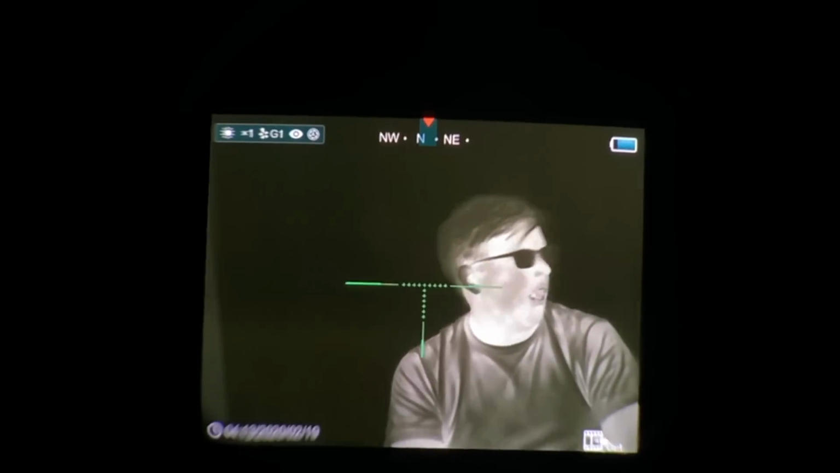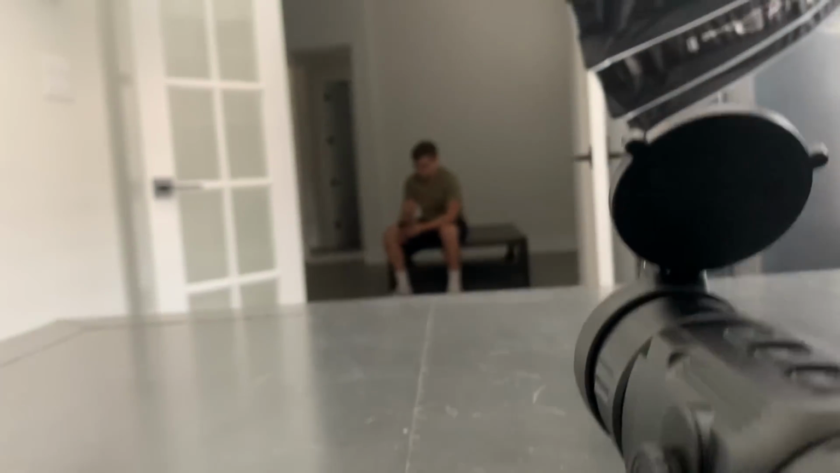I know a lot of high-end scope brands with very similar features to this one cost a couple grand more, and they typically top out at about a 3-year warranty. So 4 years out of the gate, I think that's pretty cool. Bering Optics is being pretty competitive there.